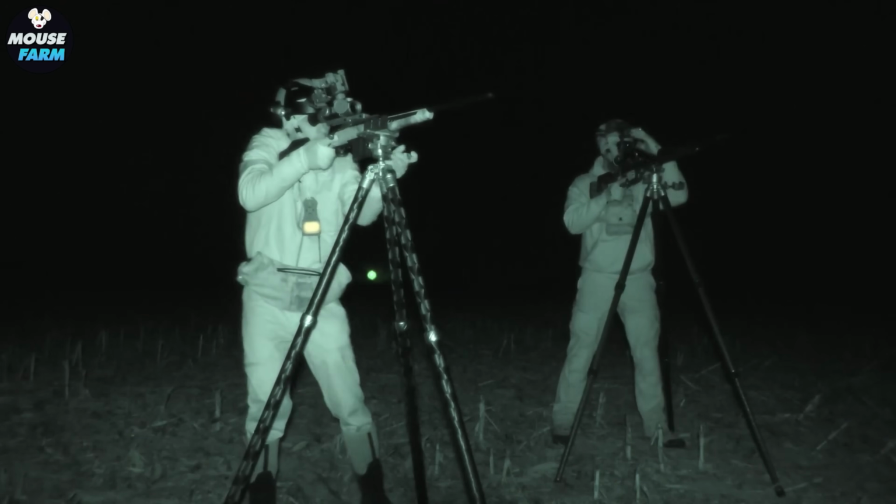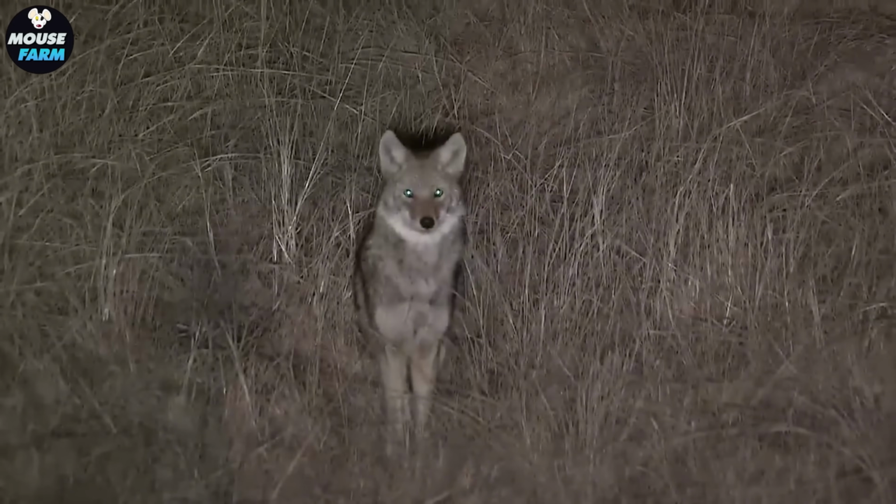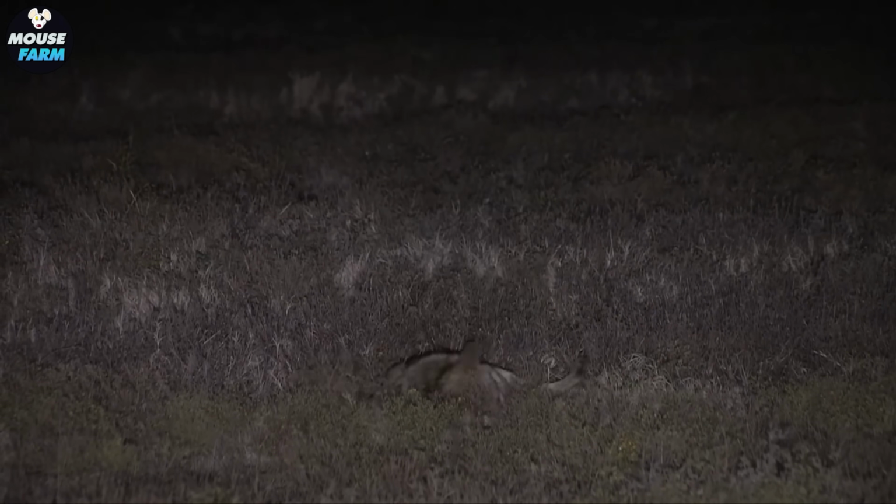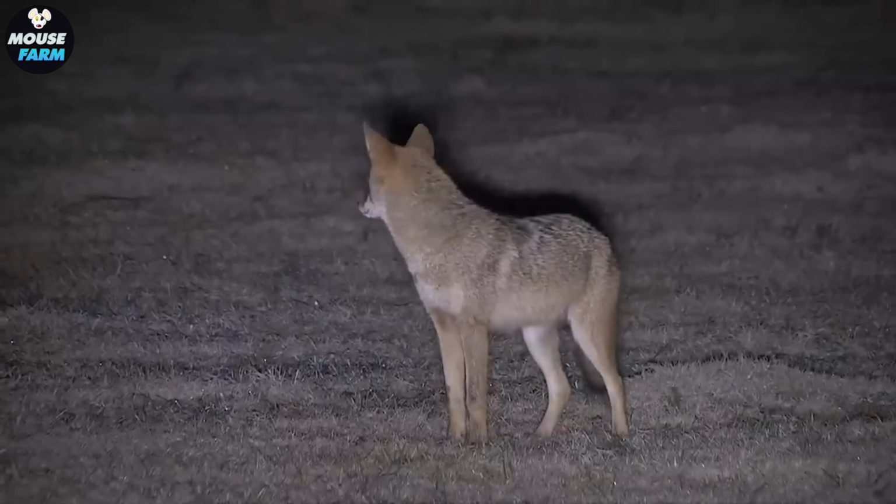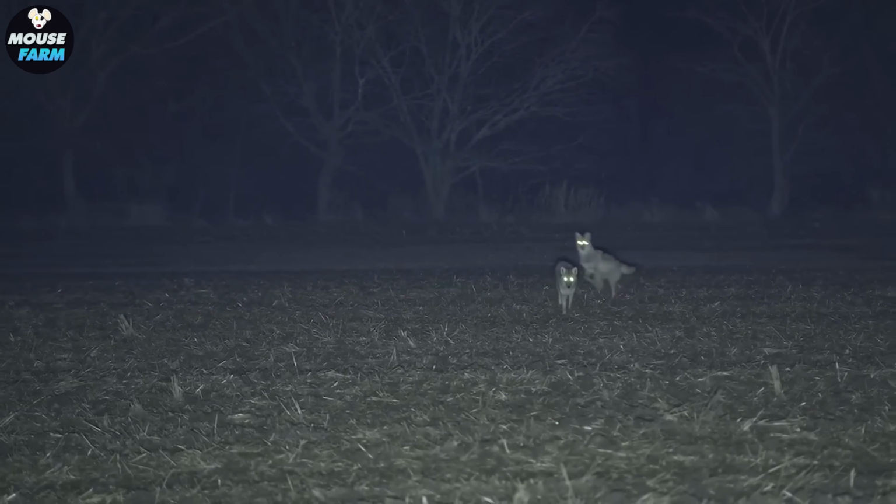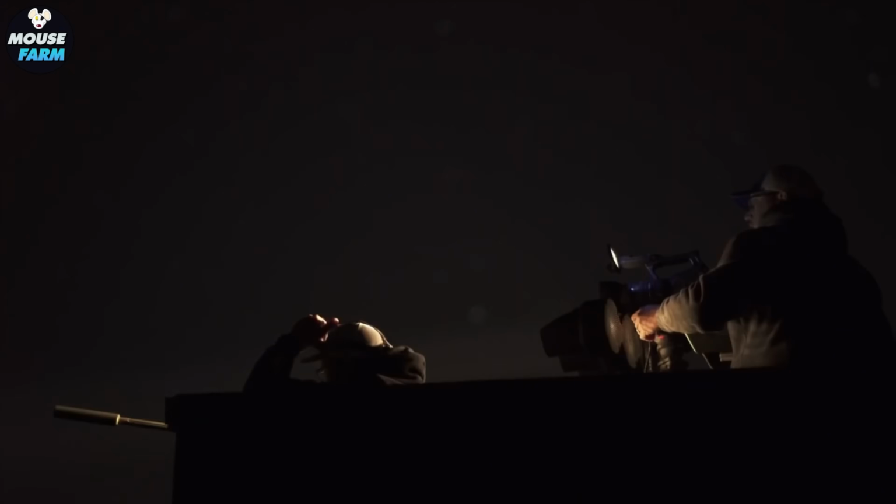Have you ever considered using bait during night hunts? While effective, the use of closely monitored bait will help attract coyotes and help hunters aim accurately.